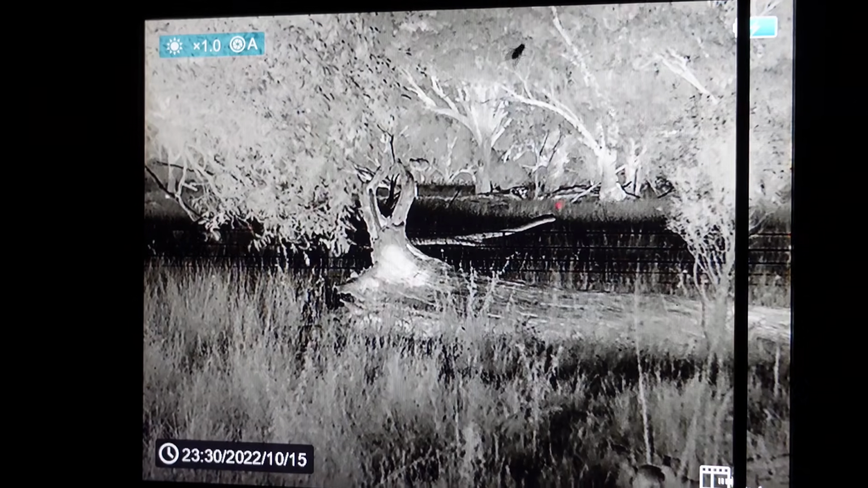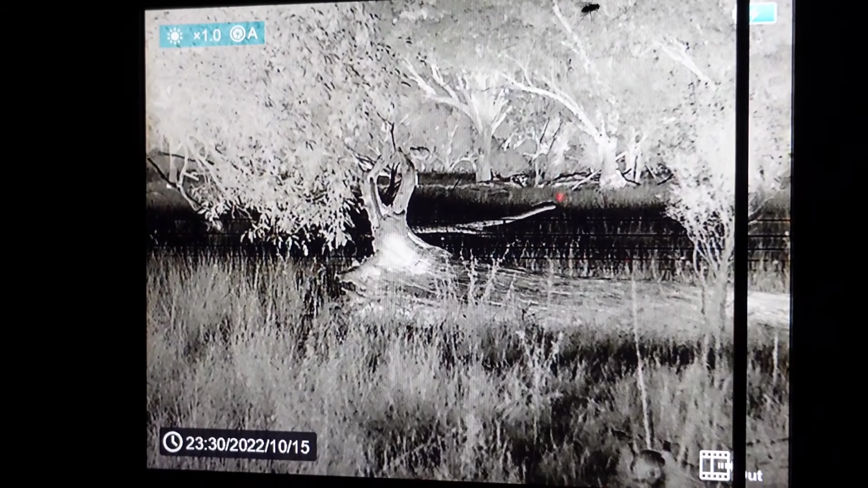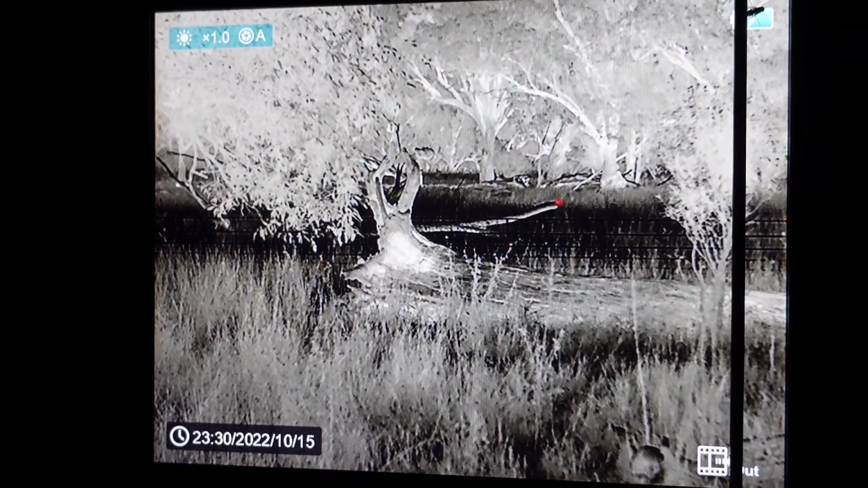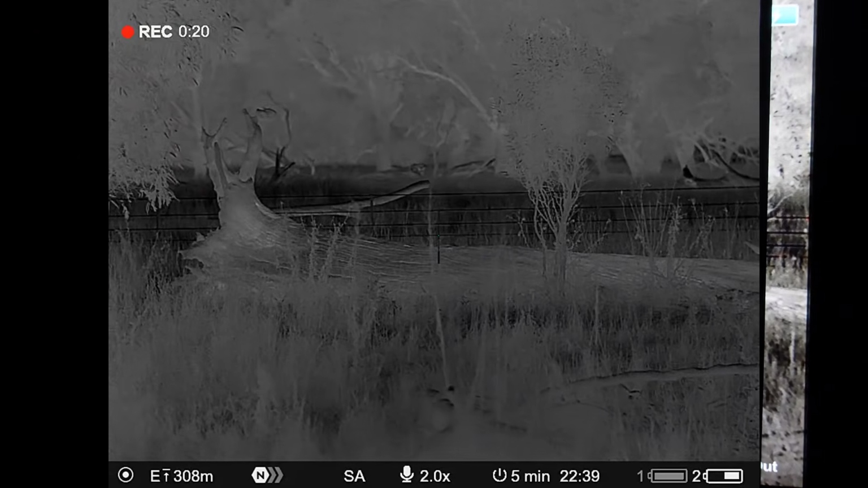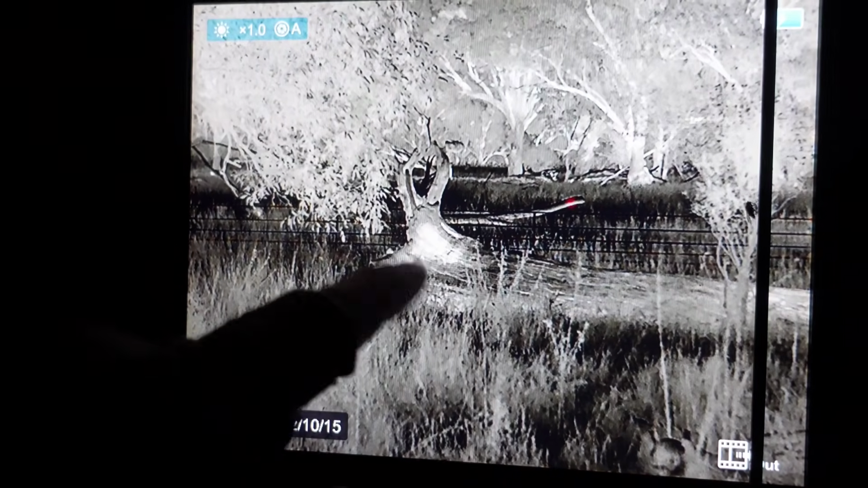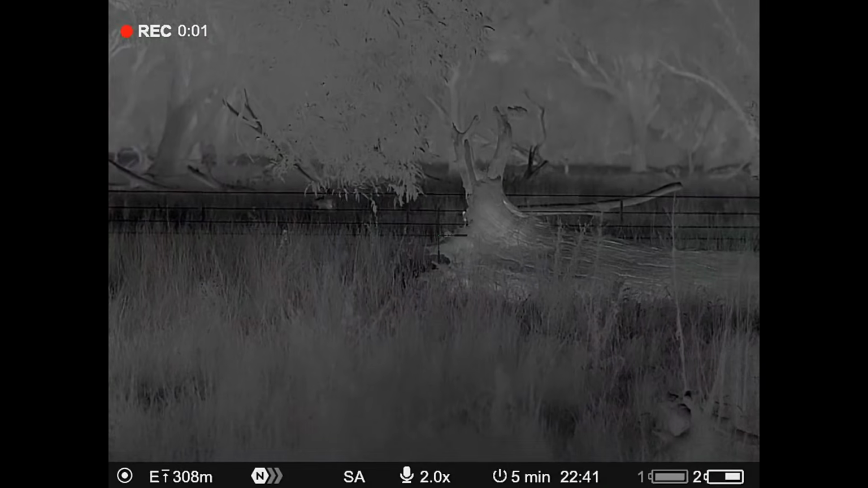I'm sure all this looks nice and simple on the videos when I put them together, but that fox there was really frustrating. He was on the other side of this log, and I could see him with the scanner. This is the view on my remote screen, but it's about a foot higher than the rail that I shoot off, and I just couldn't see him through the rifle scope. I had to wait about 3 or 4 minutes. It eventually came out and started to walk up through that grass there, and I just got a gap next to that butt of the stump.